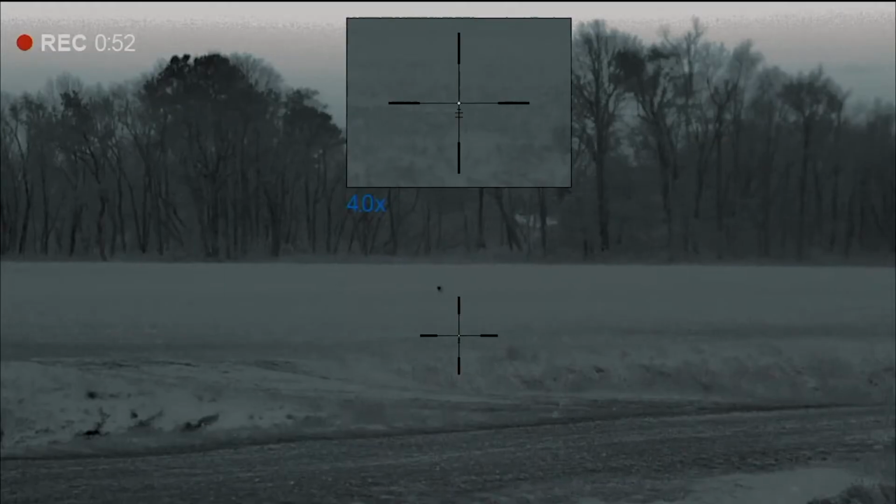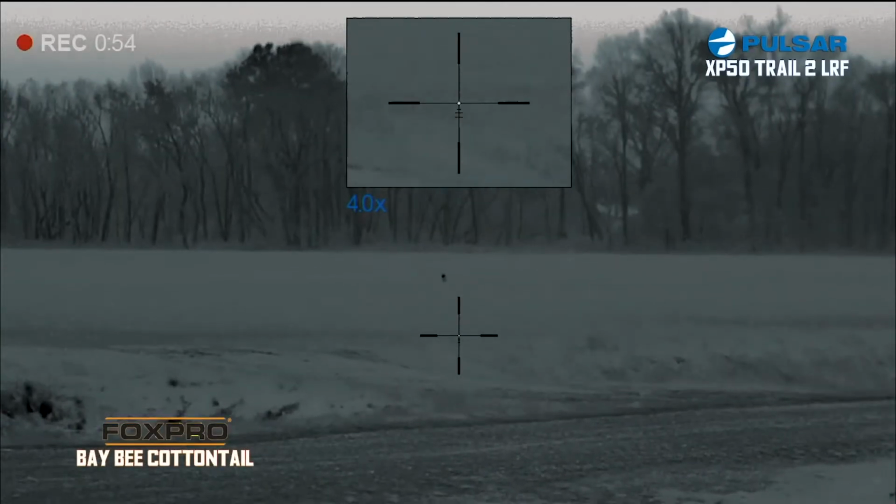Let's go get some more. So we get a new farm, never called it. We get out of the truck, and we are scanning around with the Helion, and we see this fox way out in the field. Wind's in our favor. We get set up, we get that call started, and immediately this fox comes leaping in.